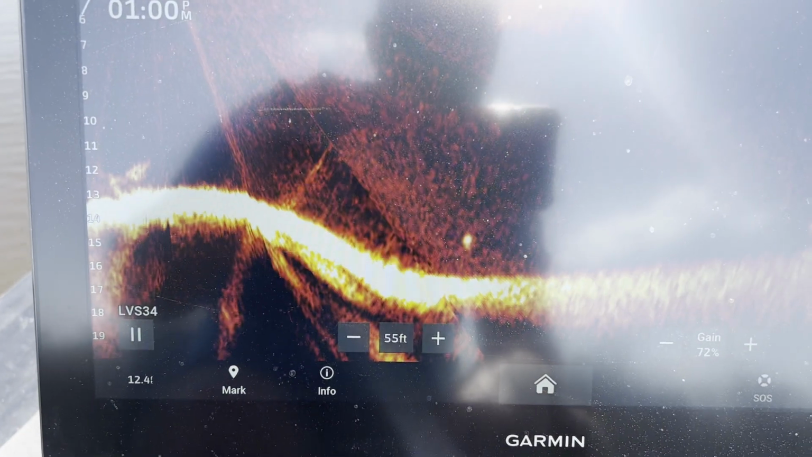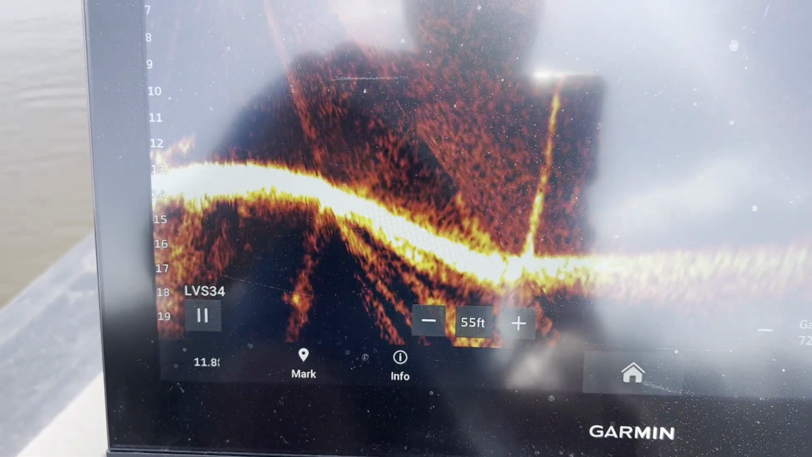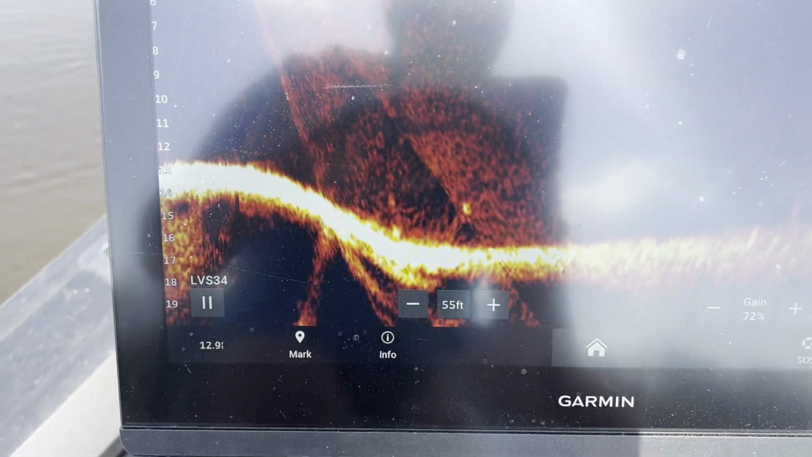We got one on a stump down here. There he is, shining right there. And right there's the stump that he's right beside. There's a whole lot of pollen you see all in the water.